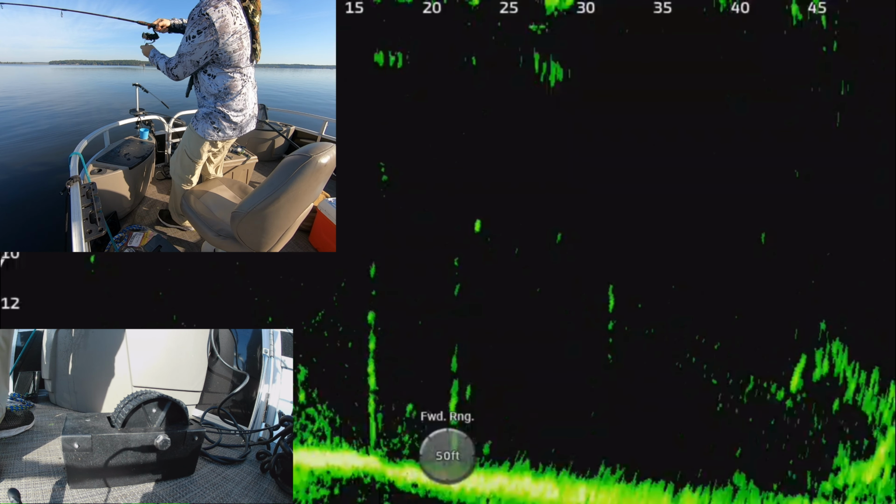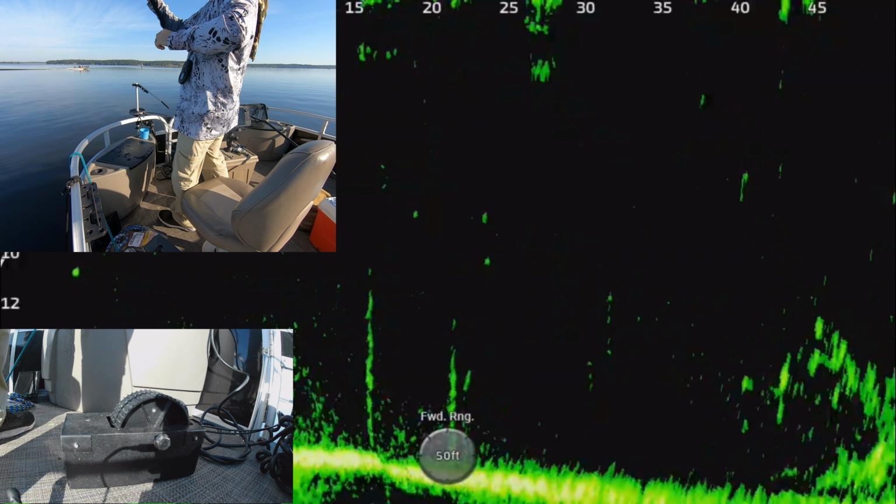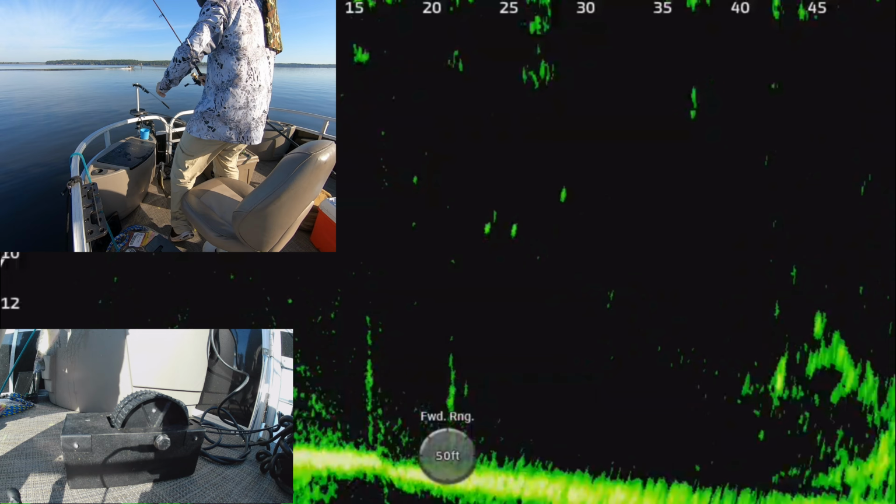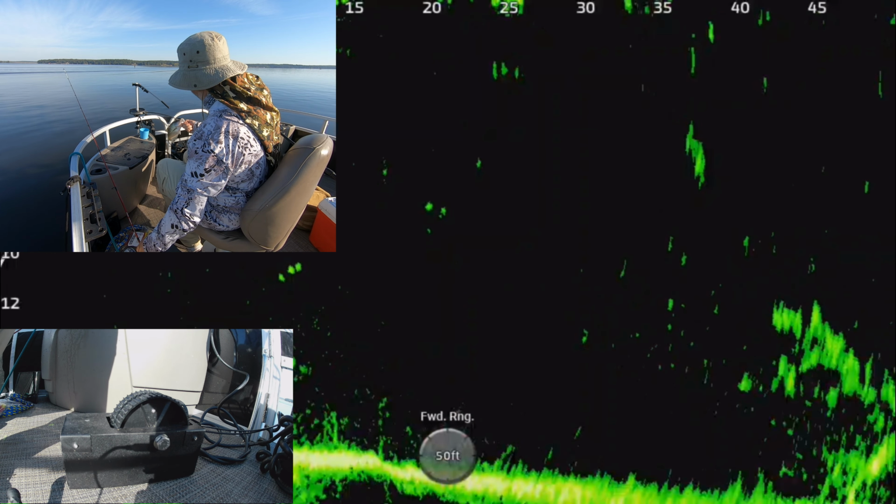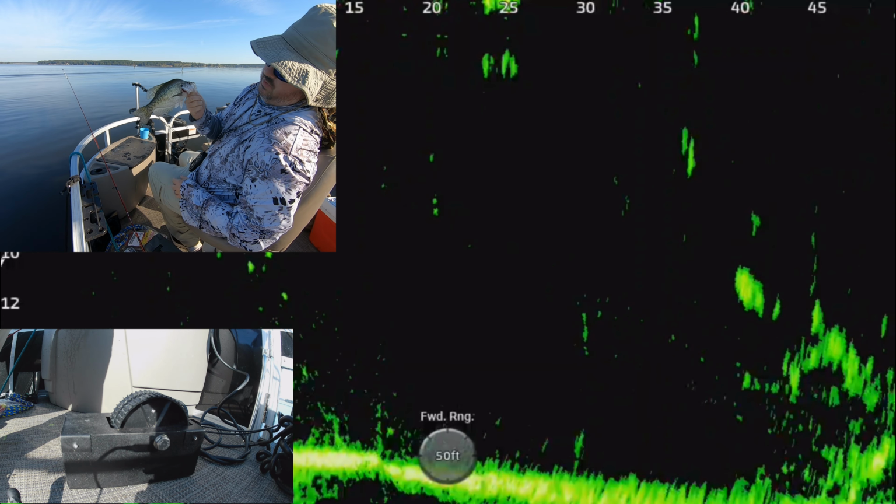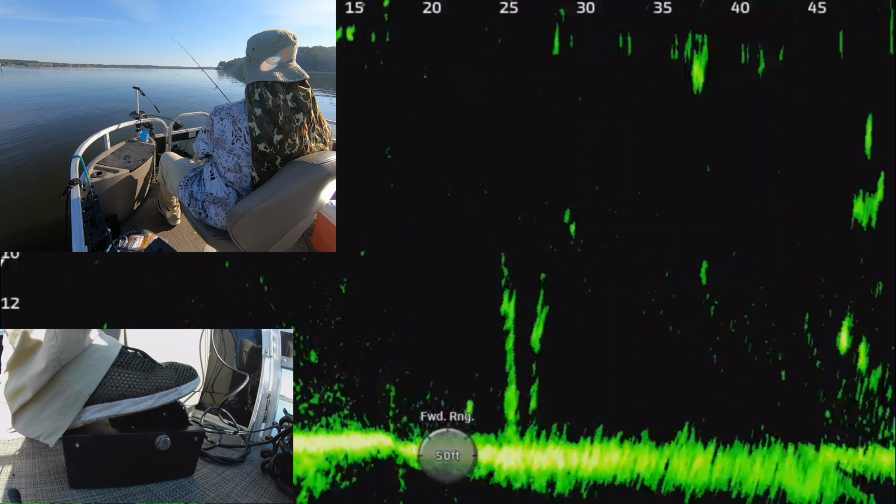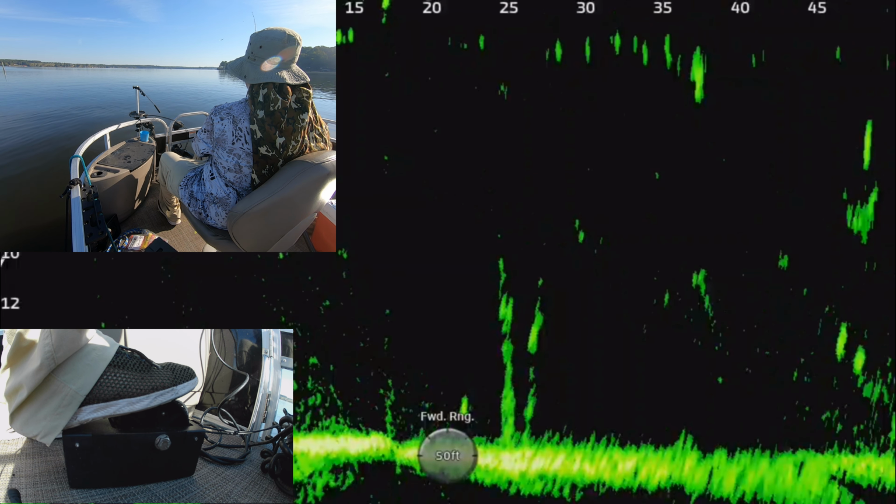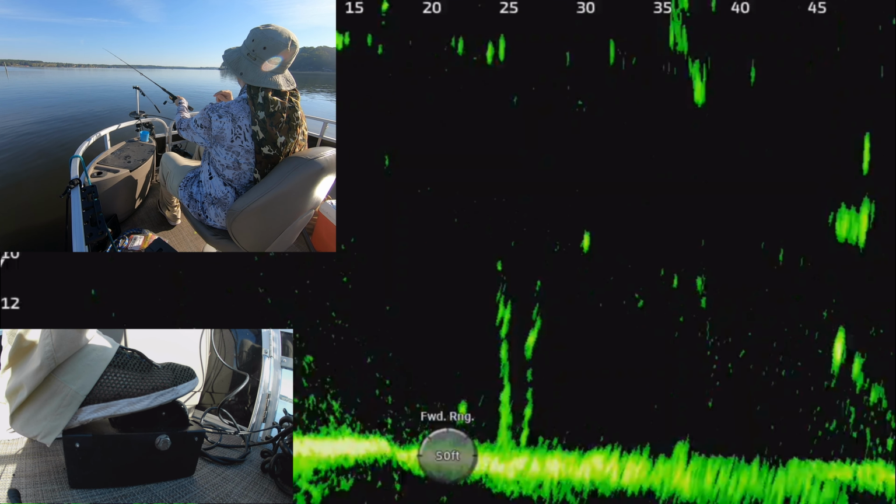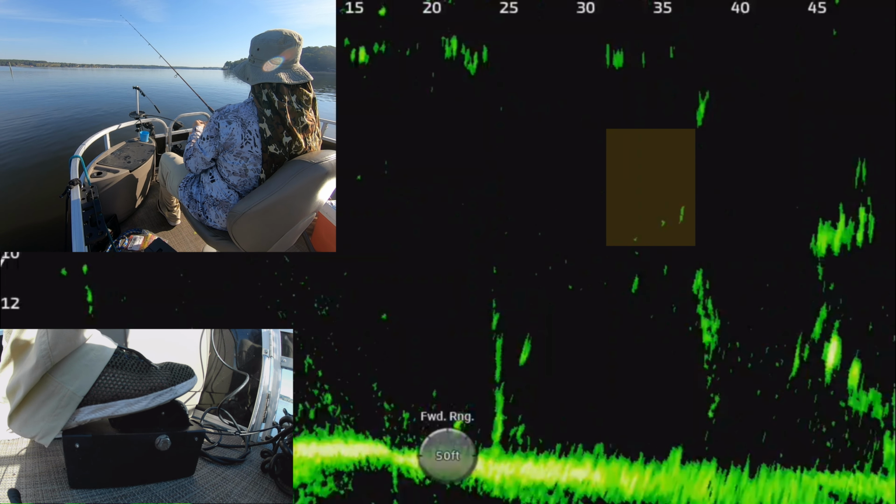Oh, there's another one. He was leaving, and I just happened to catch him before he moved. They were moving around a lot. The good thing about the fall fishing is the fish get much more active. Bad thing about fall fishing is they move a whole lot. By the time you see a fish, you may have 15 seconds, sometimes less, to get the jig to them.